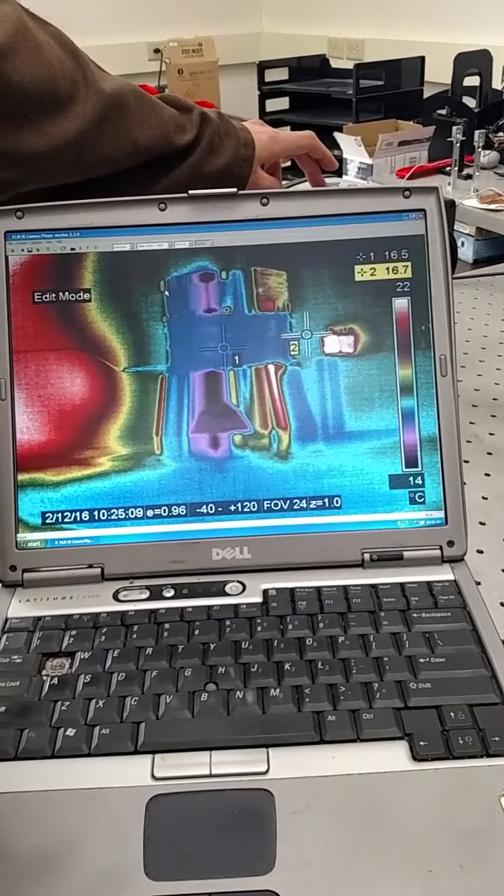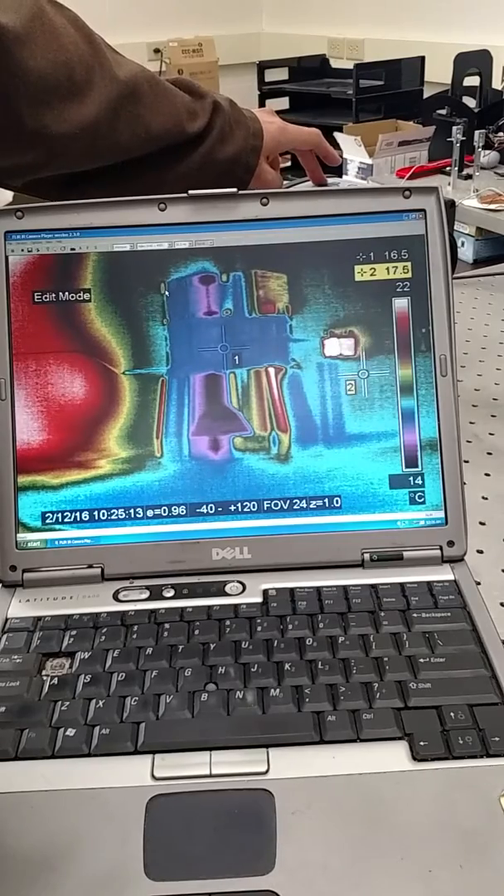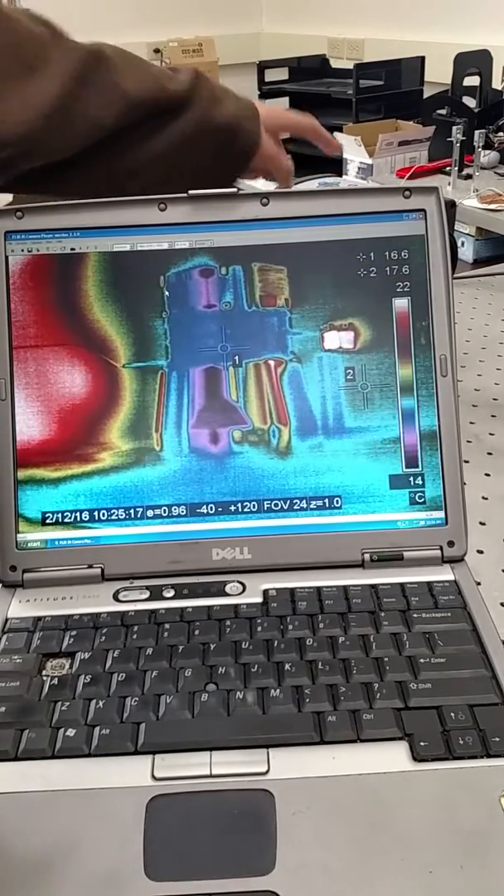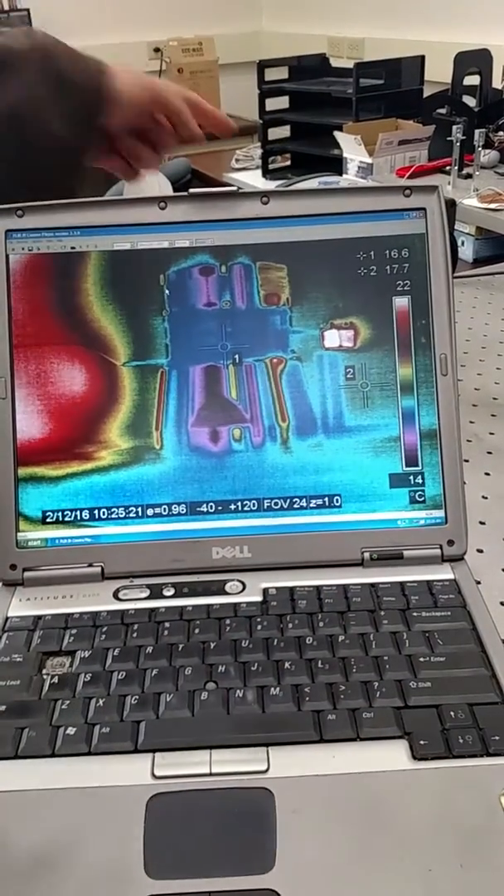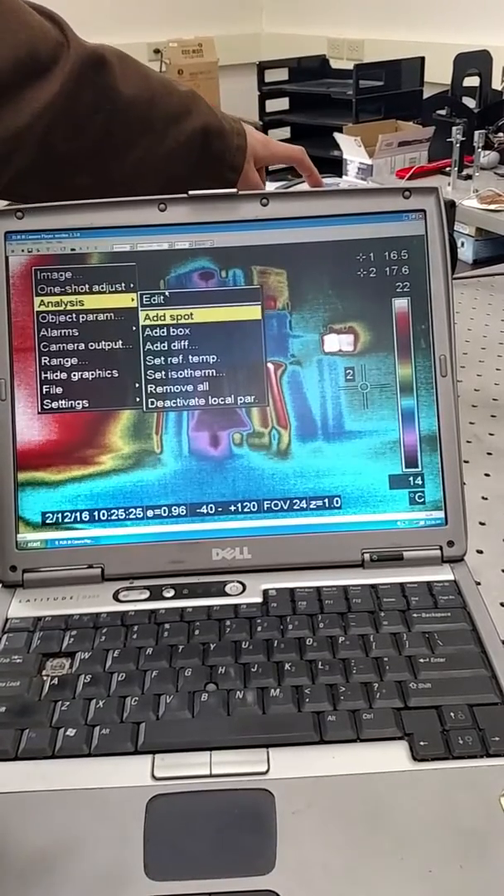It's funny how I can do this backward. I think I used it a lot at one point. So this is that. So that's the good exit. So we have 2 temperatures here. They should be about the same temperature, but they're not. They're 1 degree different, probably because the emissivity of the 2 things is different.